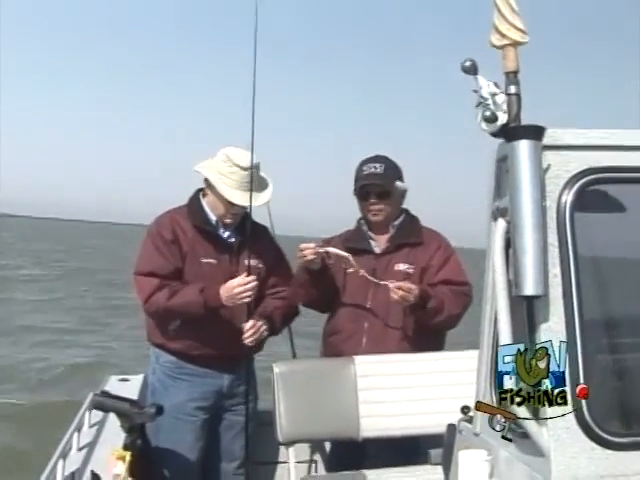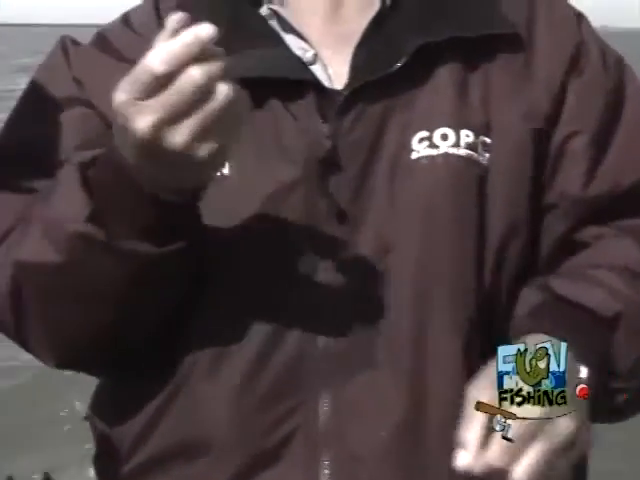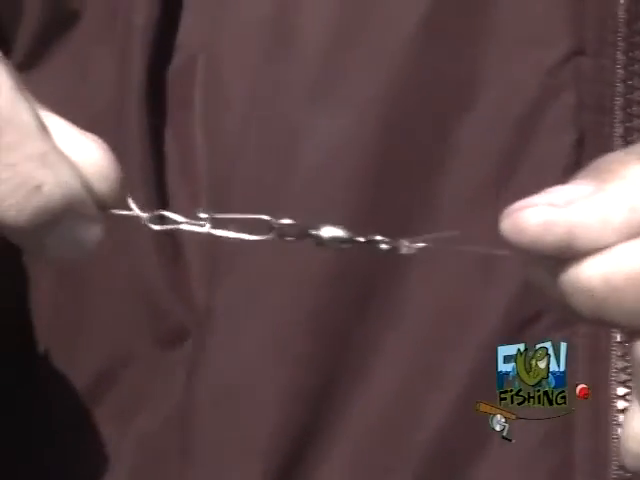All right. And let's talk about the line too. This is monofilament, 25, 30-pound test. And we're using 30-pound braid. And then we have the swivel on here. Yep, snap swivel on there. It's just like a shock leader. Okay, that gives a little bit of shock.